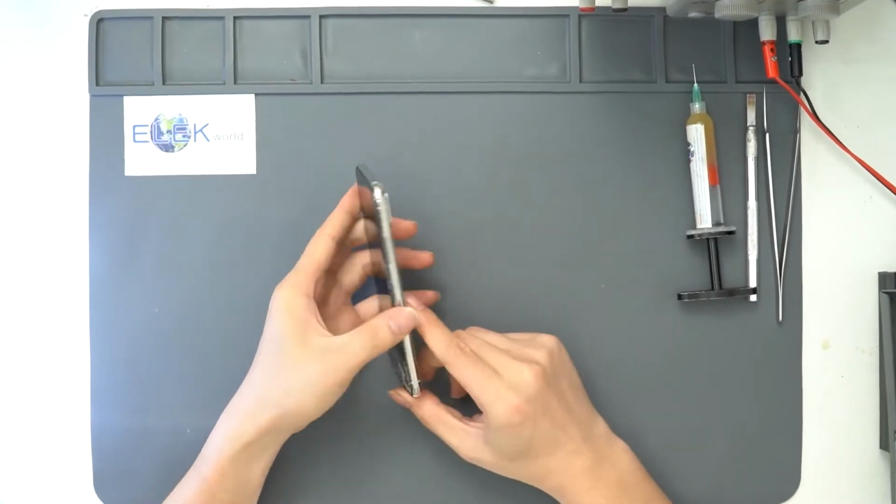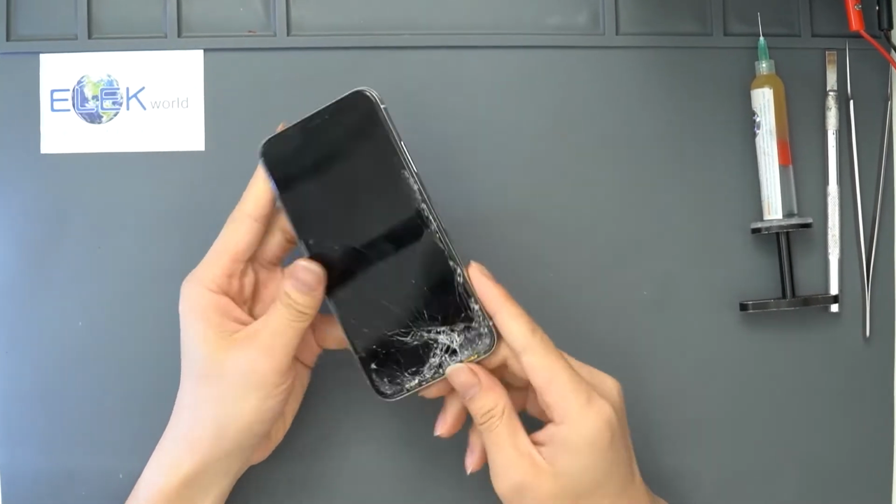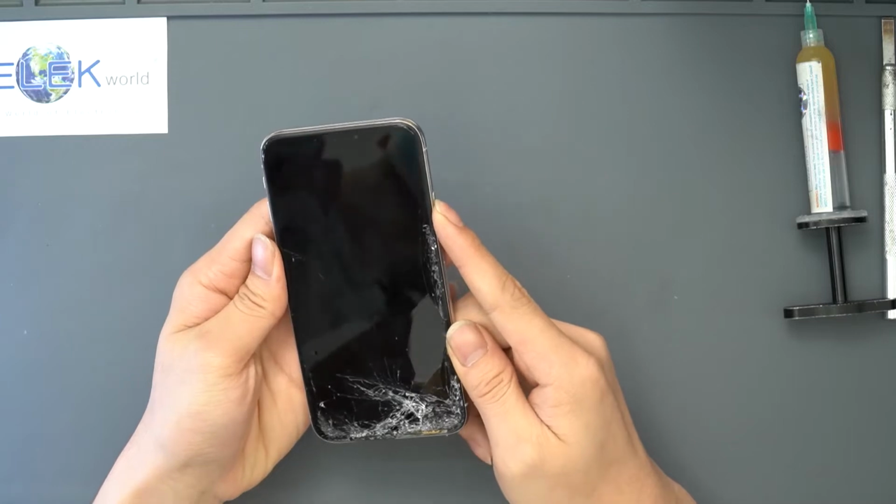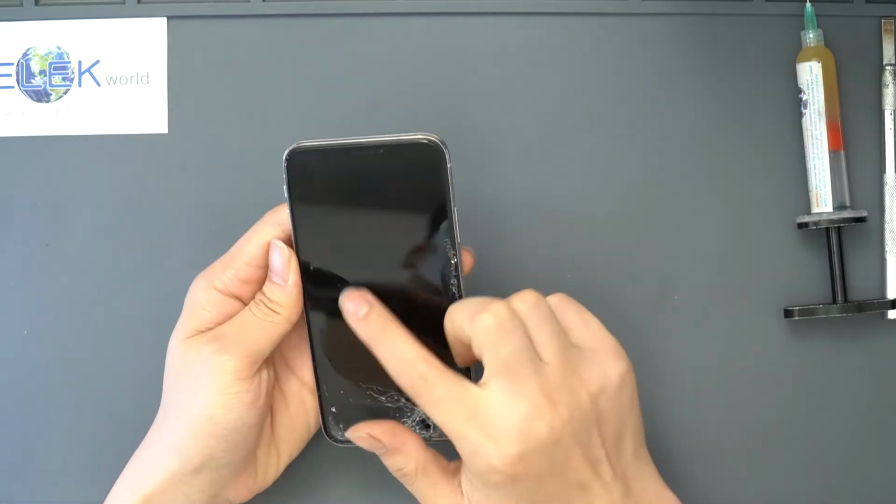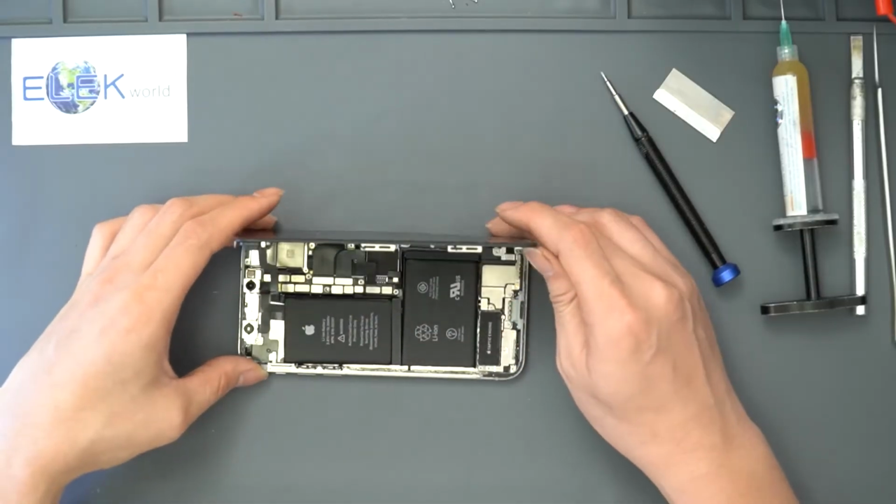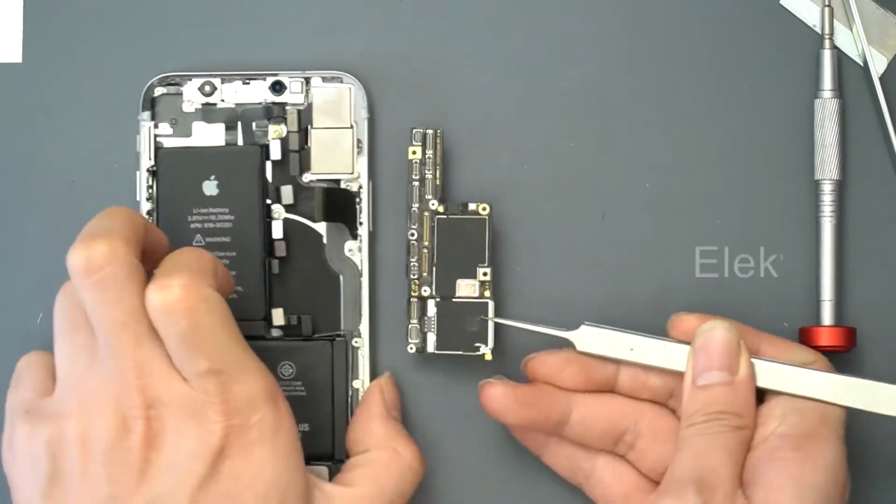This is a badly injured iPhone 10. The screen glass was cracked into pieces and the whole body was bent visibly. Now let's try to power on the iPhone 10. Nothing happens. Let's disassemble the phone and check out where the problem is. Unbolt two pentalobe screws. Disconnect the screen and all flexes.